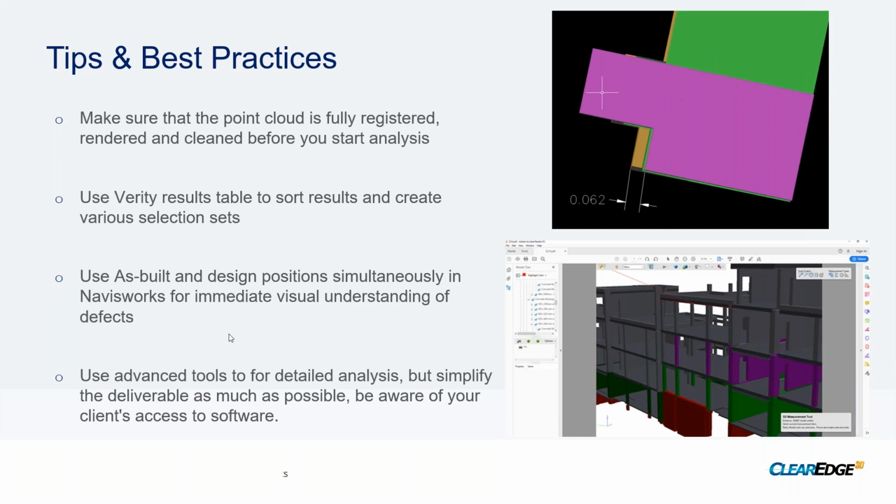And the bottom picture is actually of a 3D PDF. That has all the information inside there. There's the as-built model, the design model. You can see the as-built and the design side by side. Everybody's got access to a PDF, and you can rotate it and visualize it, take cross sections, you name it. And also file size, sharing the information.